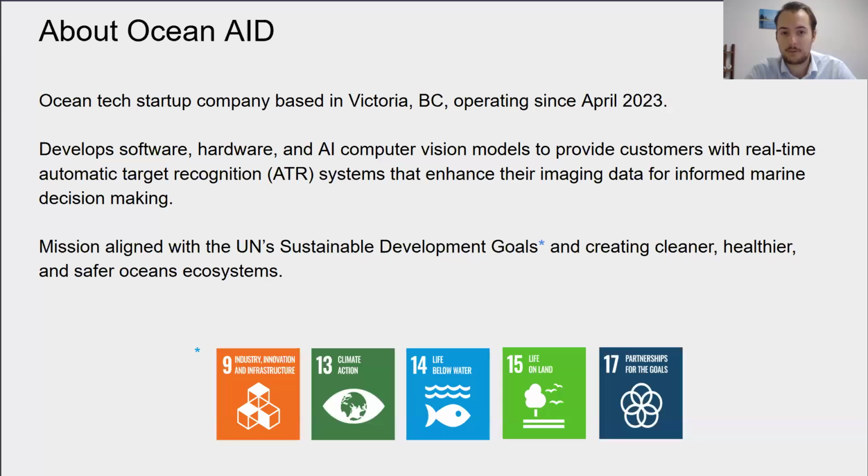And we try to align with all the UN's Sustainable Development Goals, but in particular, goals 9, 13 for climate action, life below water, life on land, and of course, partnerships for all the goals.